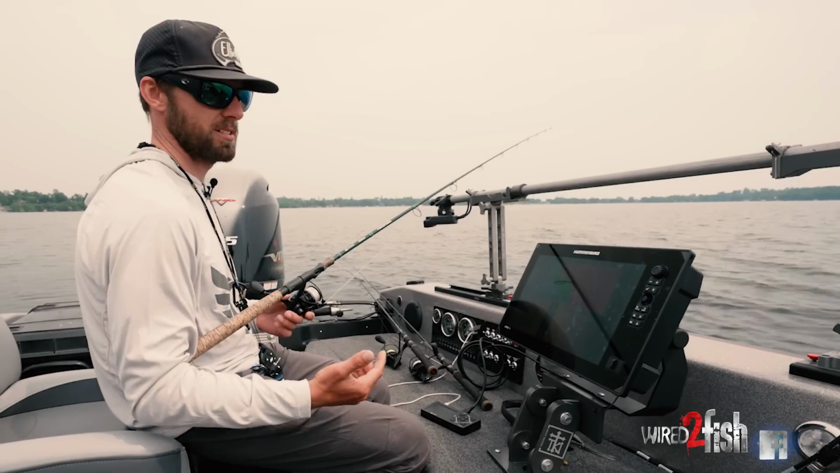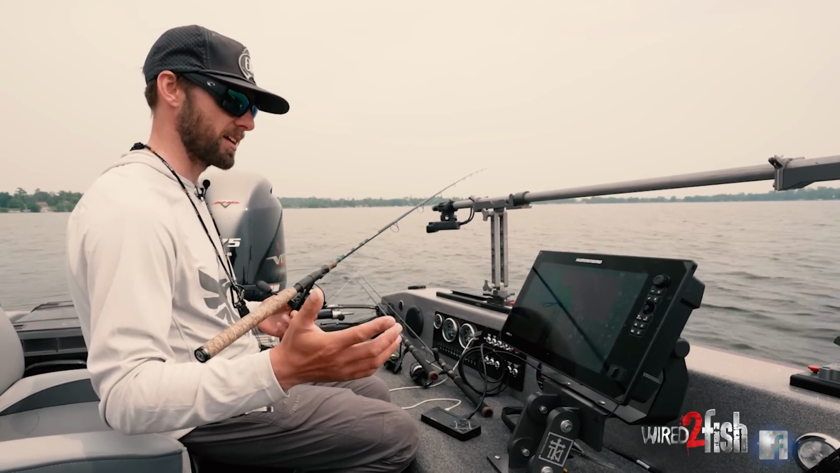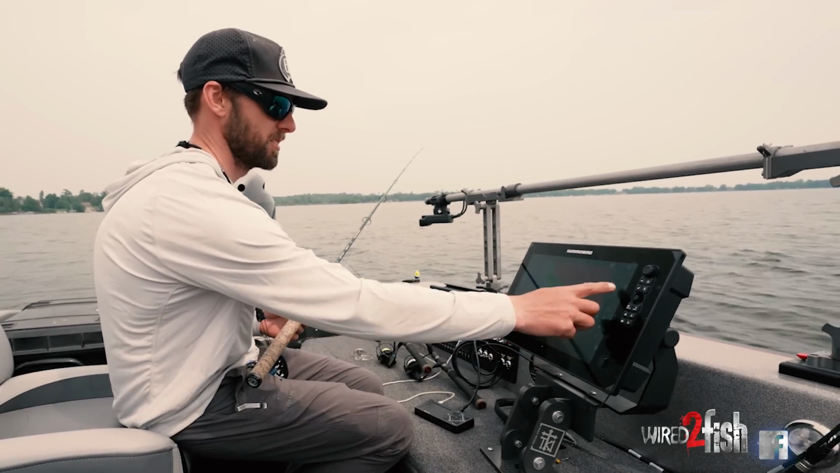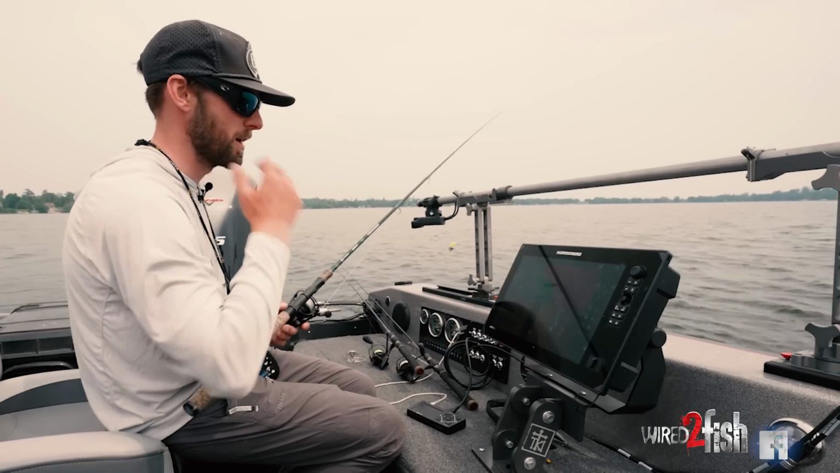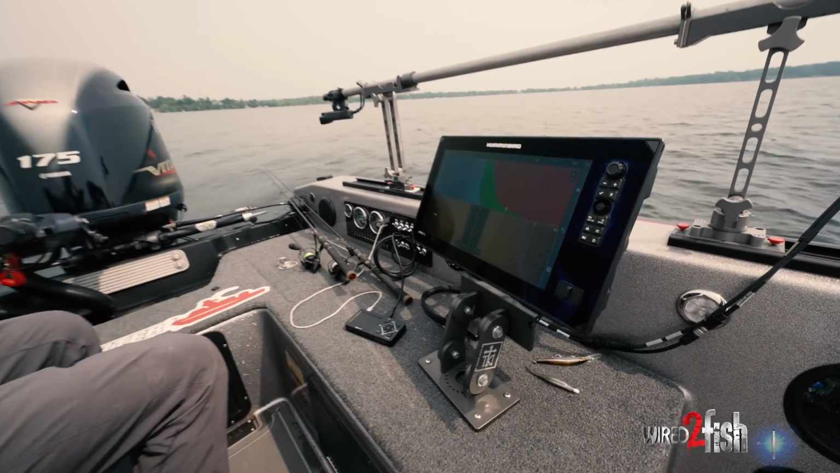So all I like to do here is basically get on here, and with my graph and my trolling motor network together, the Ultrex and the Apex back here, get on my trolling motor, and basically all I'm gonna do is just drive it right down this break line here at about 1.5 miles an hour and be ready to cast. Have the rod ready, and you're just kind of looking for fish constantly on the screen.